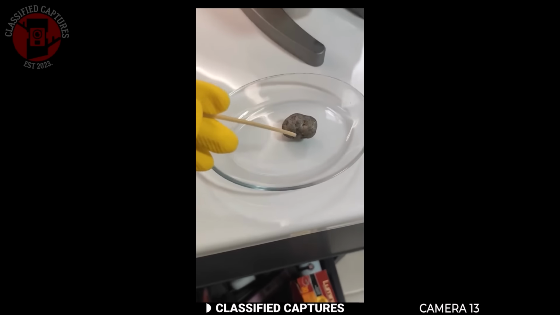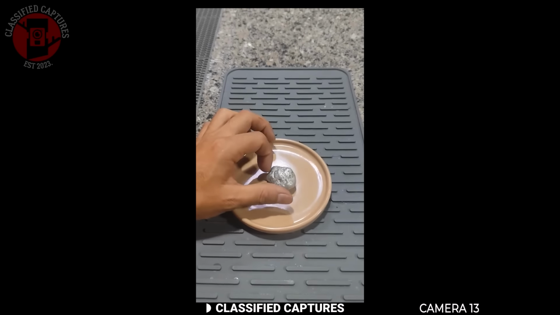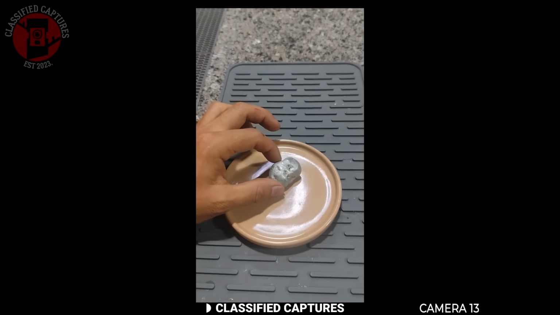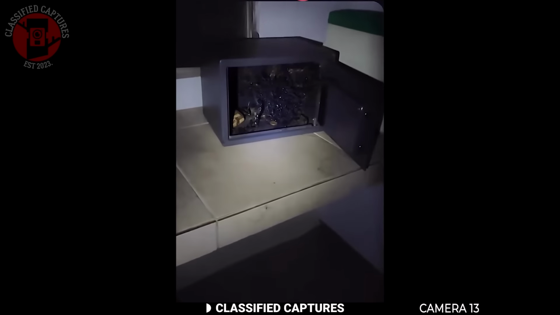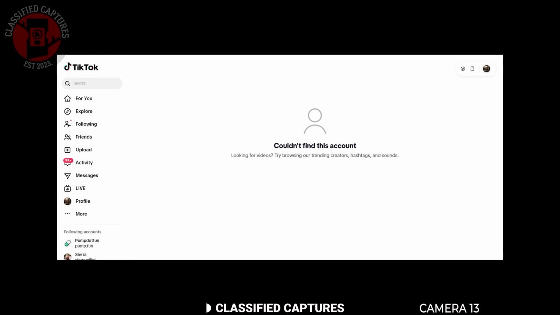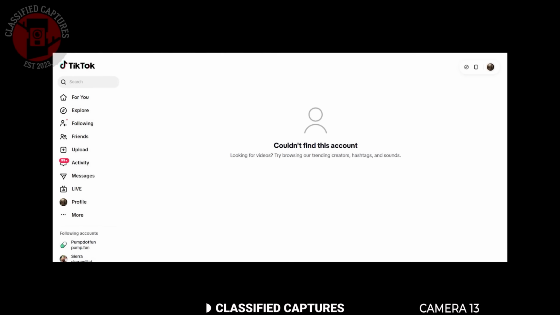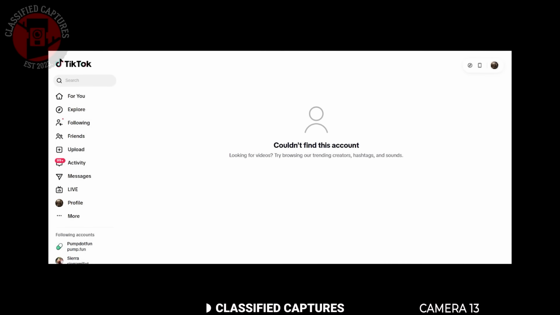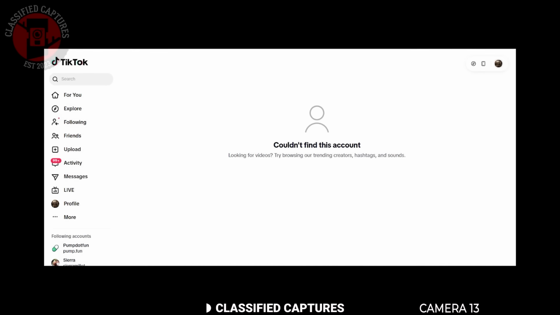This is another update on the Panama man who went viral claiming he'd picked up a meteorite and somehow ended up sending an alien back home. For weeks, people followed his strange journey, curious about what was really going on, but now things have taken a darker turn. His entire TikTok account has disappeared without a trace, and this has left many of his followers deeply concerned about his safety. Before his account was removed, he uploaded what has now become his final video.